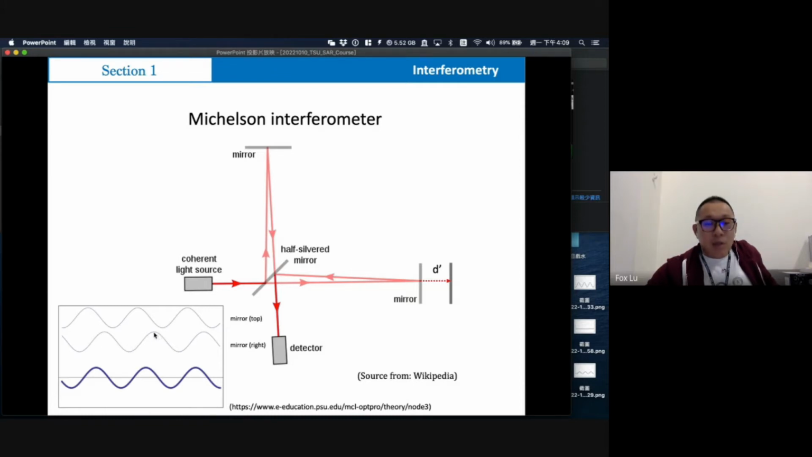The signal from the right mirror arrives at a slightly different time from the top mirror signal. When we stack these 2 signals, you will find the amplitude is decreased and the signal is not as strong as before, because they are not at the same frequency at the same time.